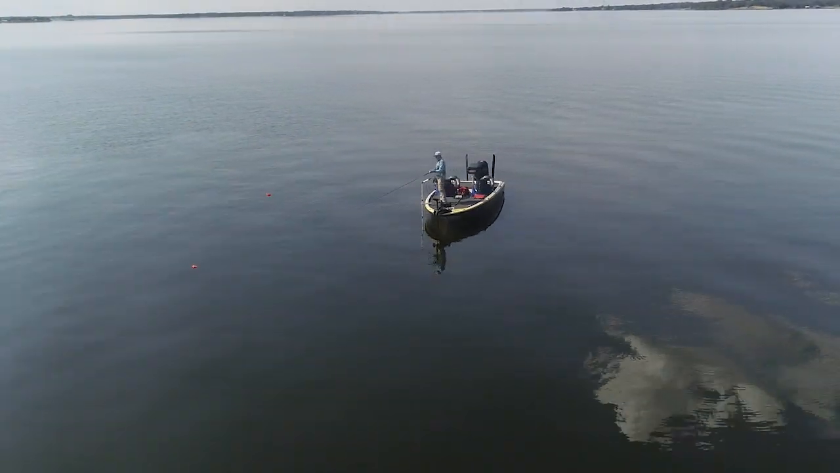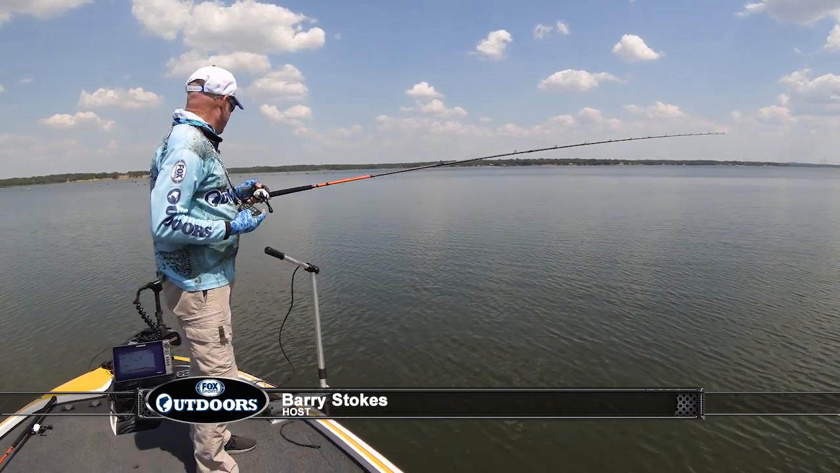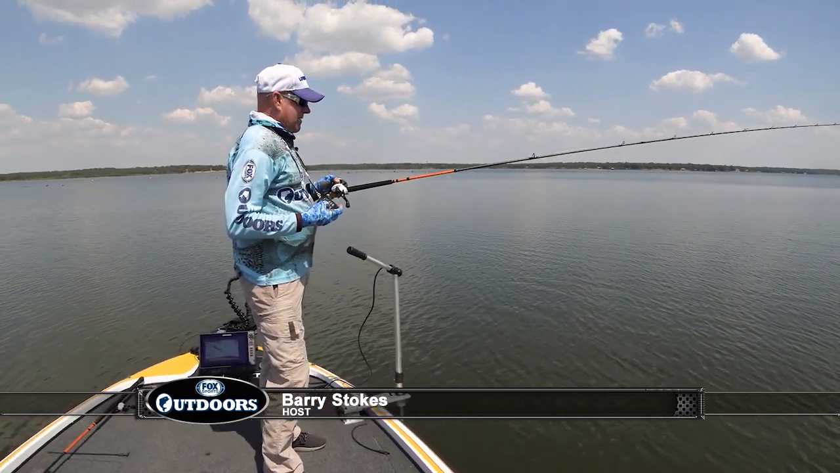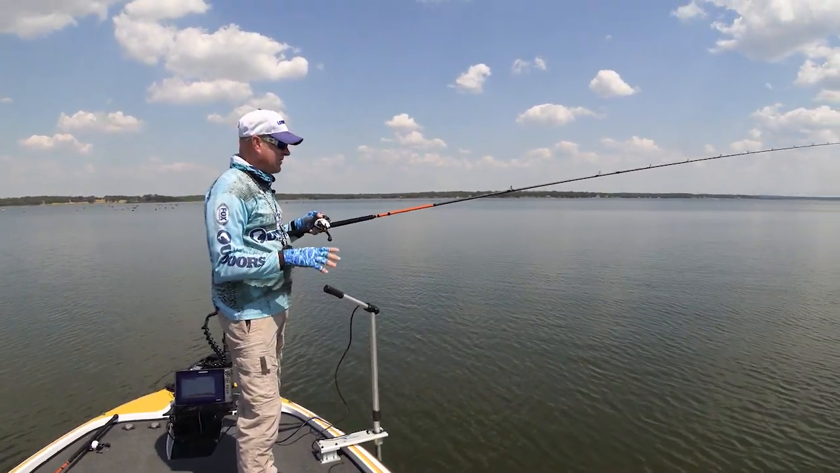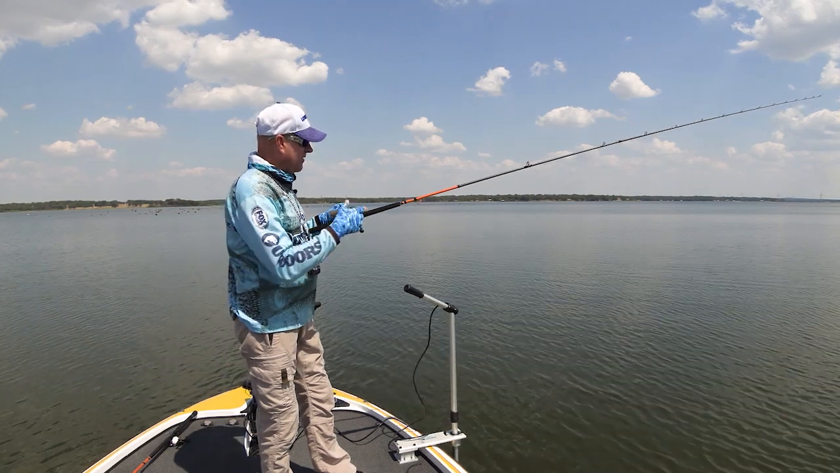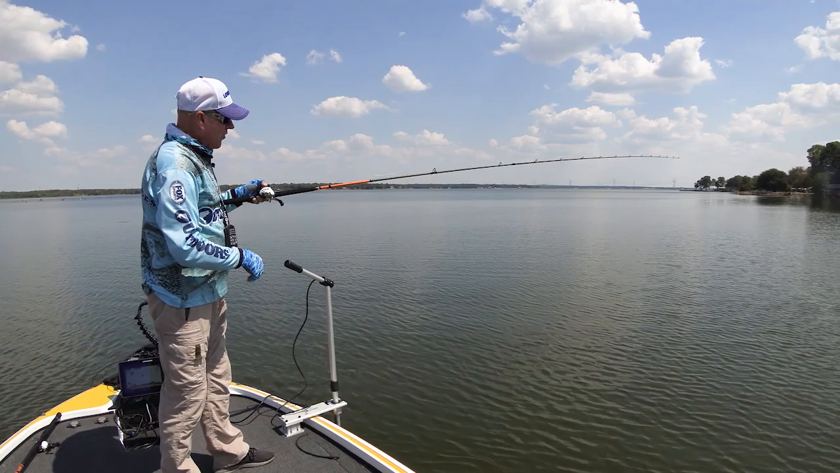Well, you can see I'm pretty much just parked on this brush pile. In fact, there's my buoy right there. I'm about 15 feet off this brush, and I'm actually using my trolling motor to move around the outside edges of the brush pile. We haven't talked much about how to fish brush piles, but I'm using these 12-foot long rods, and I'm gently lowering